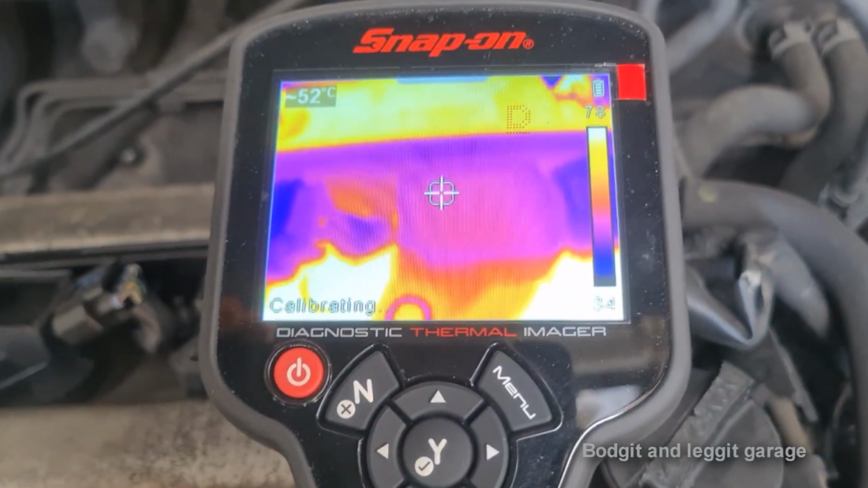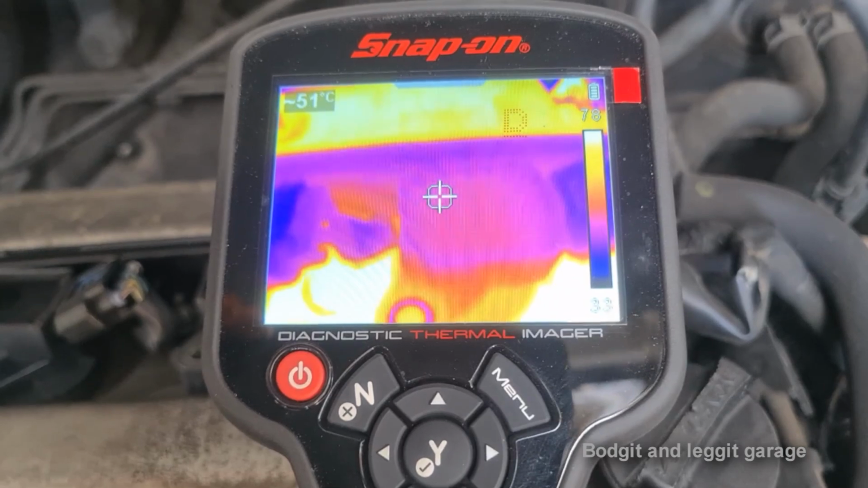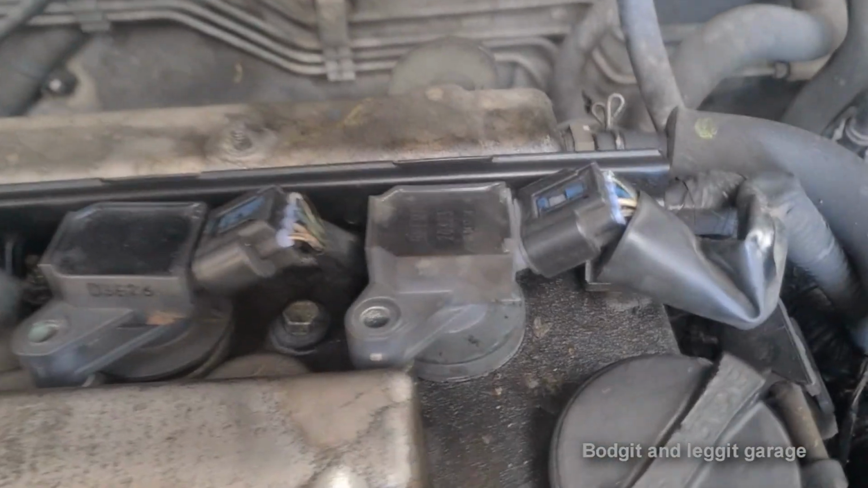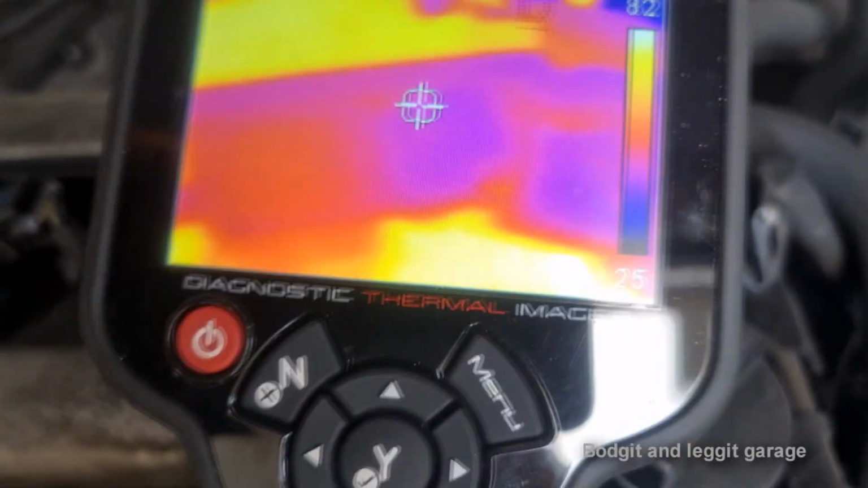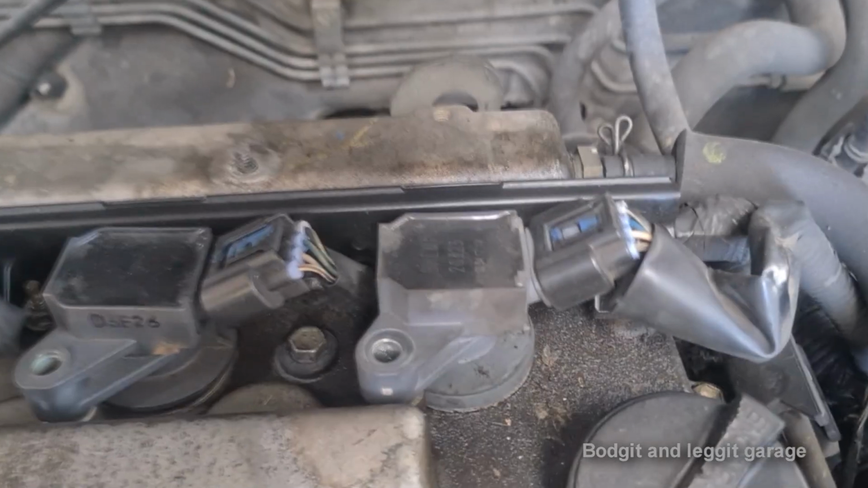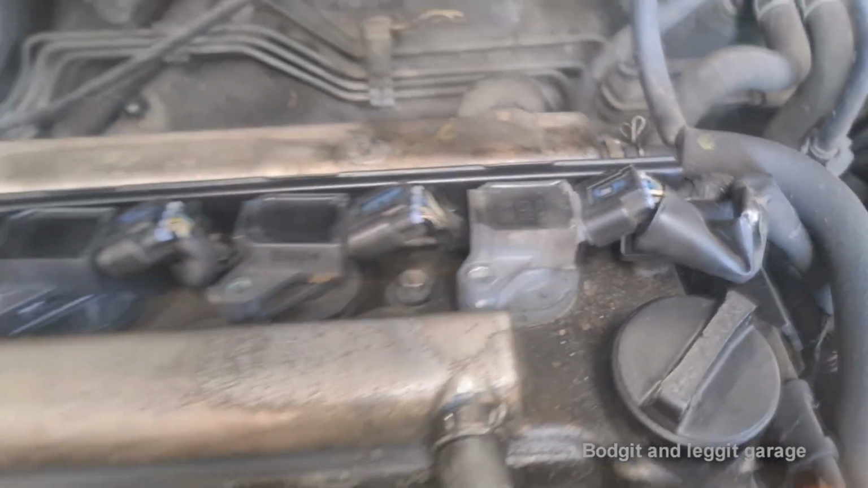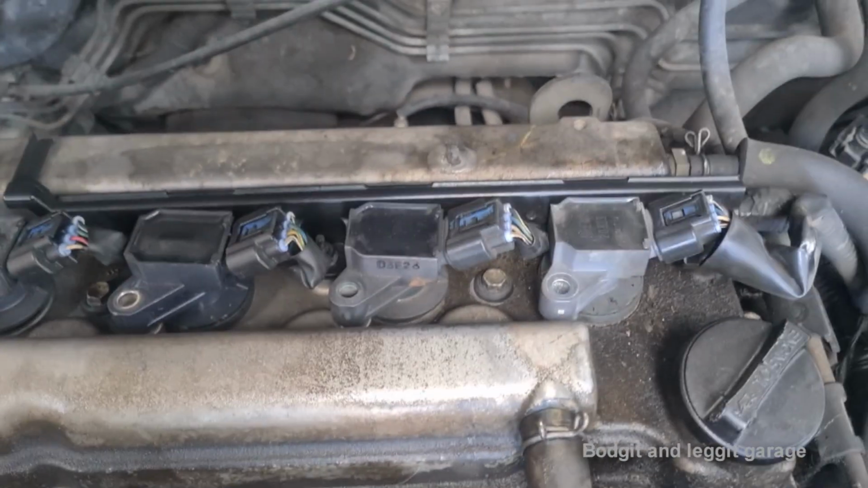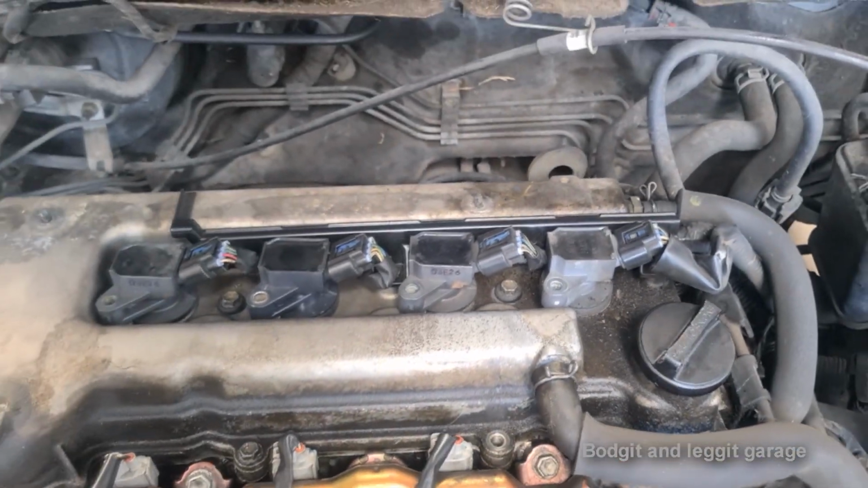I just went and looked back on number 4, which is the other one, and again, it's different to the other ones. Look at it, we've got a lot redder there now. Number 4 is on its way out as well. Like I said, number 2 we know is bad, but number 4 is on its way out as well, and that's another aftermarket one.